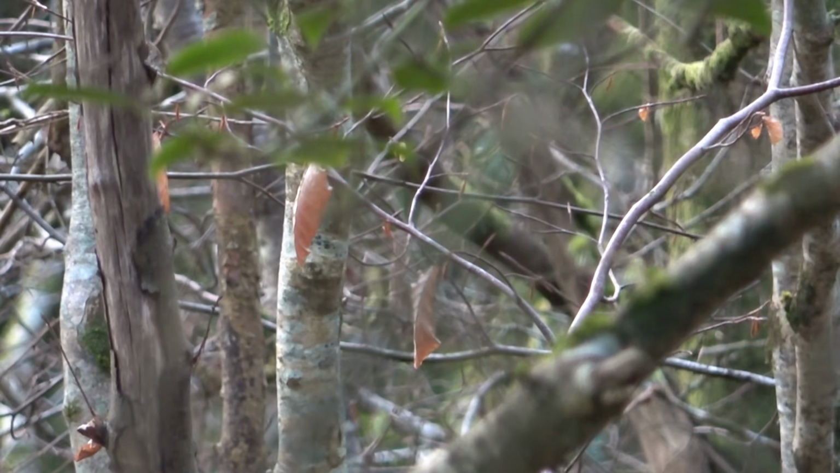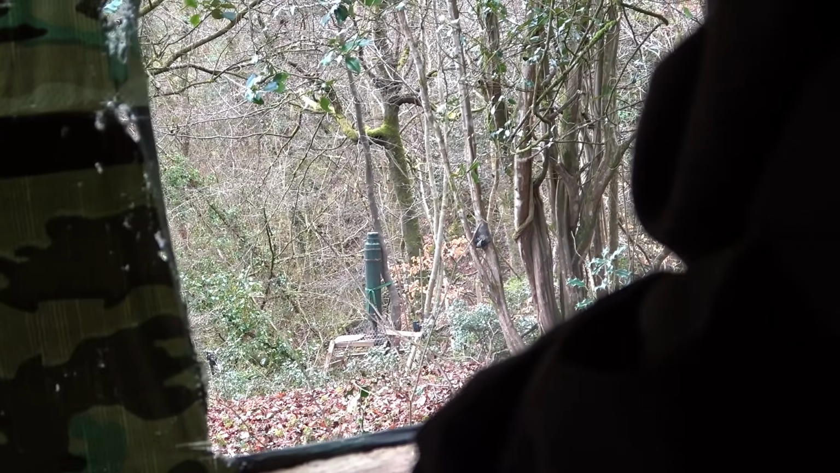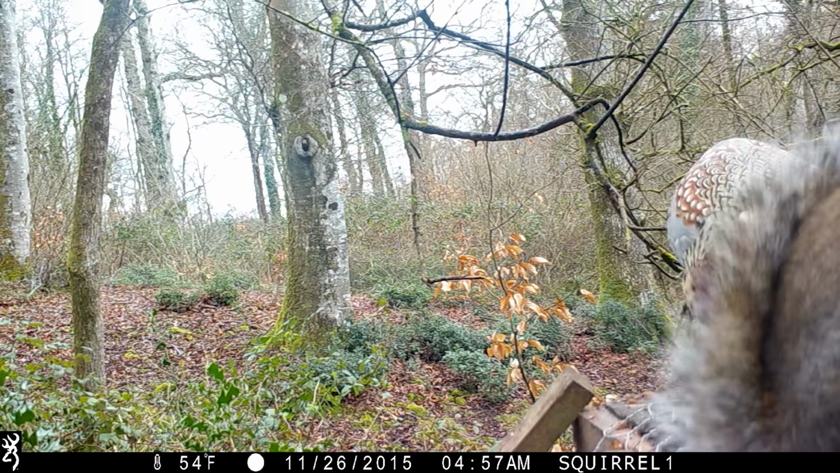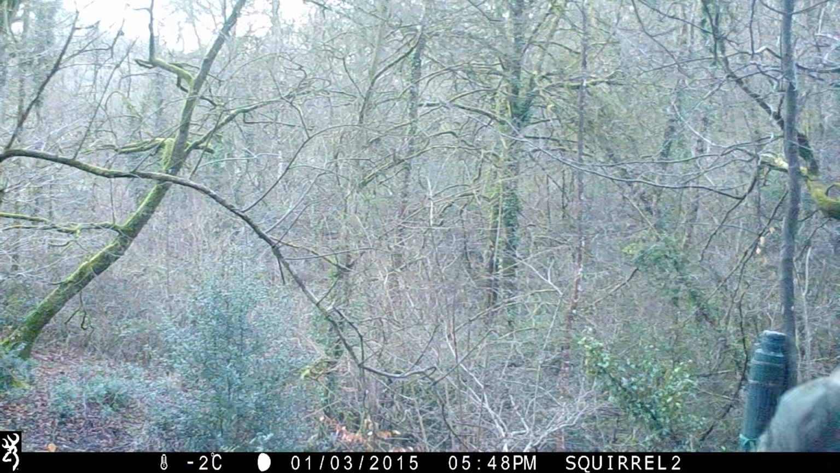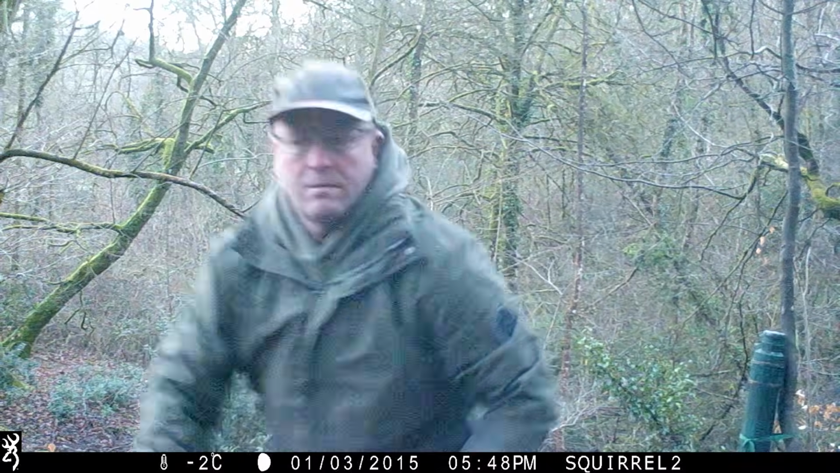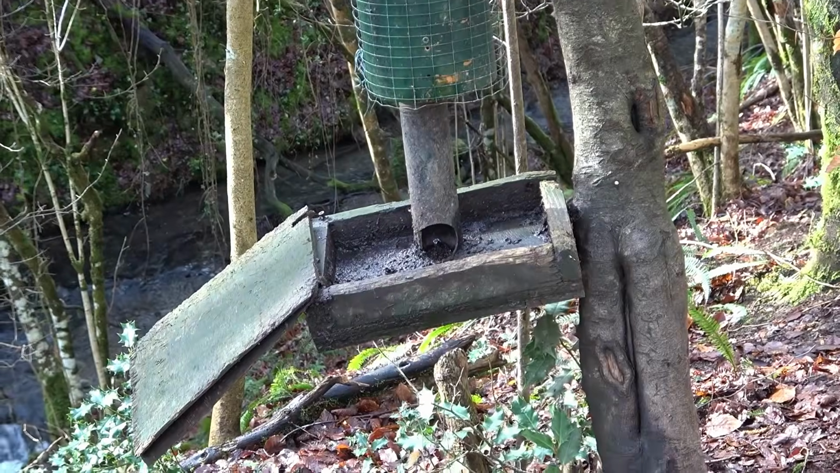Now, let's go out after squirrels. My dad has squirrels in his wood. That's not a euphemism. We shot them hard last year, but they are back. Even the pheasants are offended. Naturally, I ask my old friend Jaff, who was, as we all know, raised by squirrels, to come and sort them out. He starts with feeder maintenance.